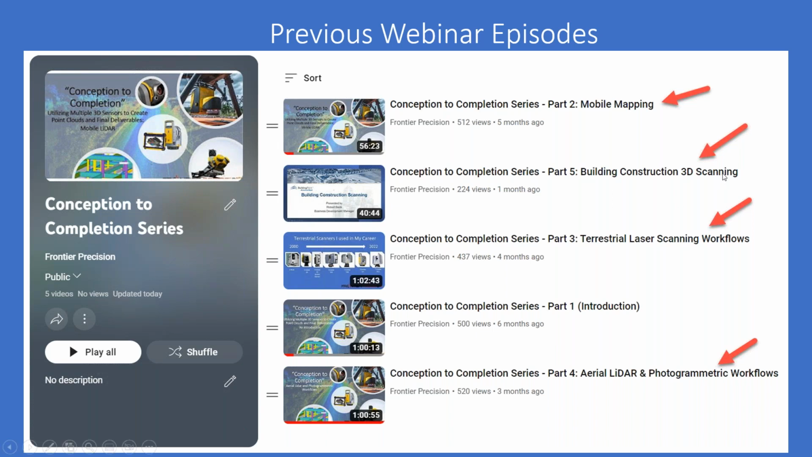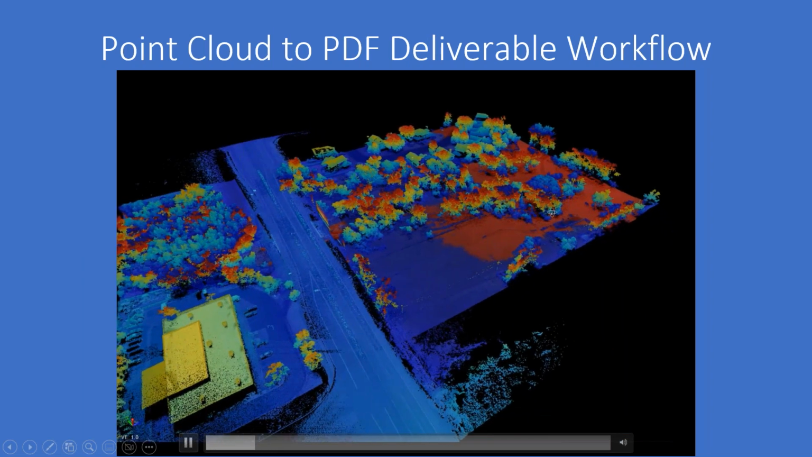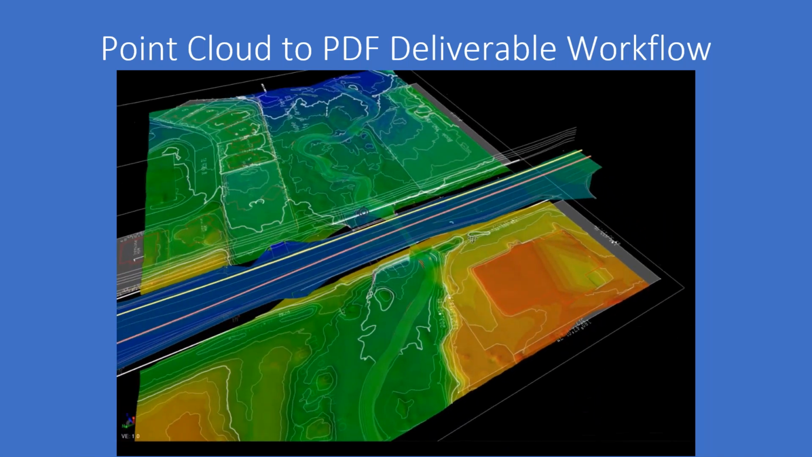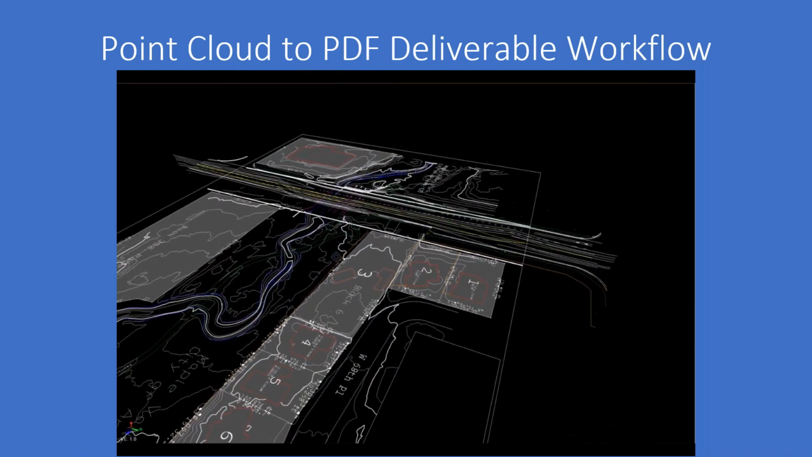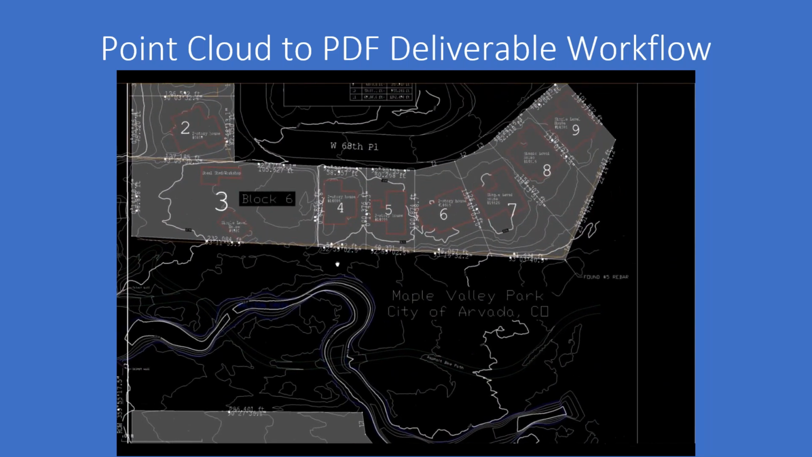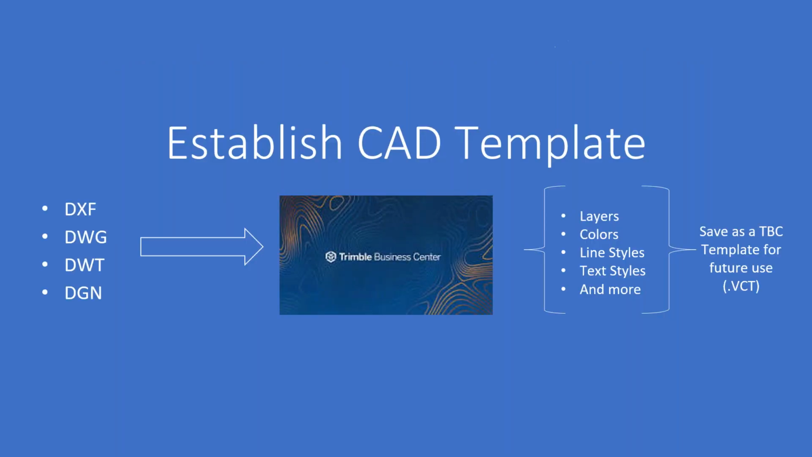So just pointing out some of those in which we demonstrated the line work, and additional to the line work, some point cloud sampling and 3D surface modeling as well. So I urge you to go watch those episodes to see how we did that. And then what I'm excited to present that's relatively new in today's session is how we take that 3D line work, the point cloud data, the surfaces, and combine all that into a little bit more traditional deliverable that a lot of surveyors are used to.